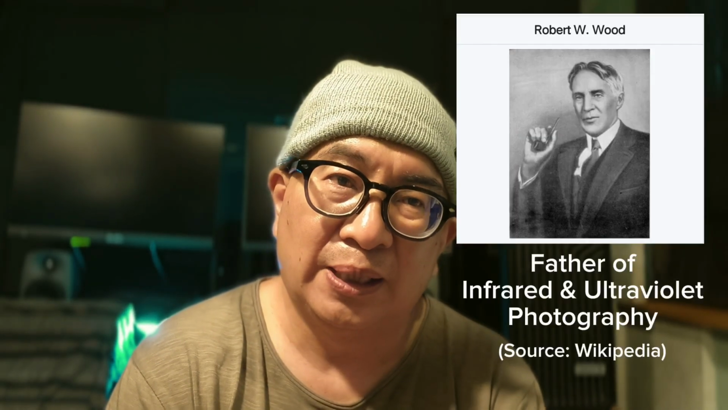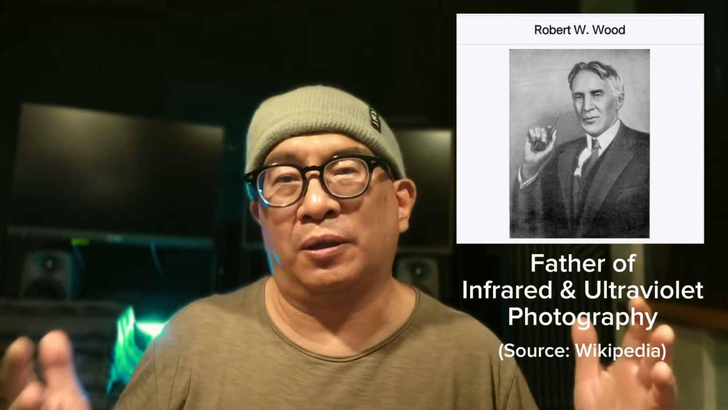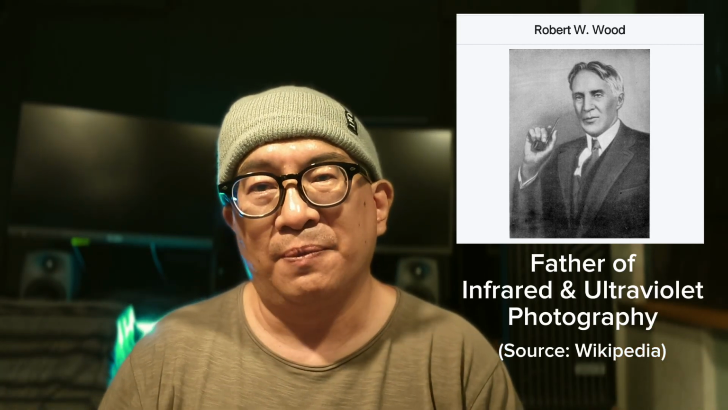So what is infrared photography, you may ask? Well, this technique is not really new. It was invented by Robert Wood, known as the father of infrared and ultraviolet photography. He discovered it in 1910, so it's been a while, and there are so many different types of infrared photography nowadays, as you can see from the images in the beginning of the video.